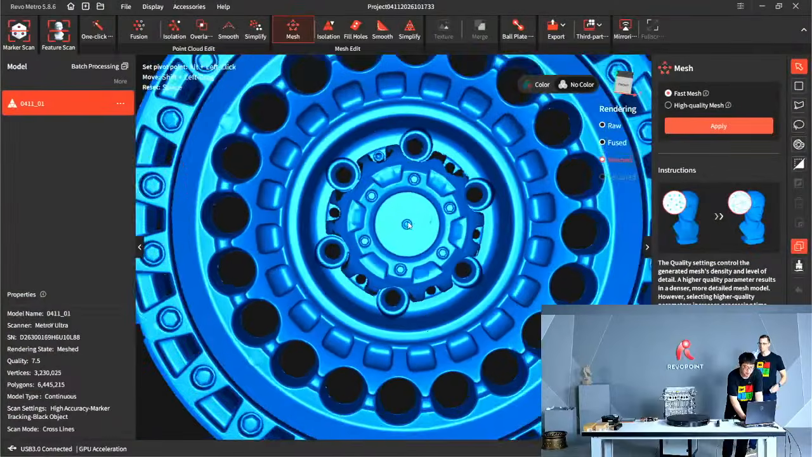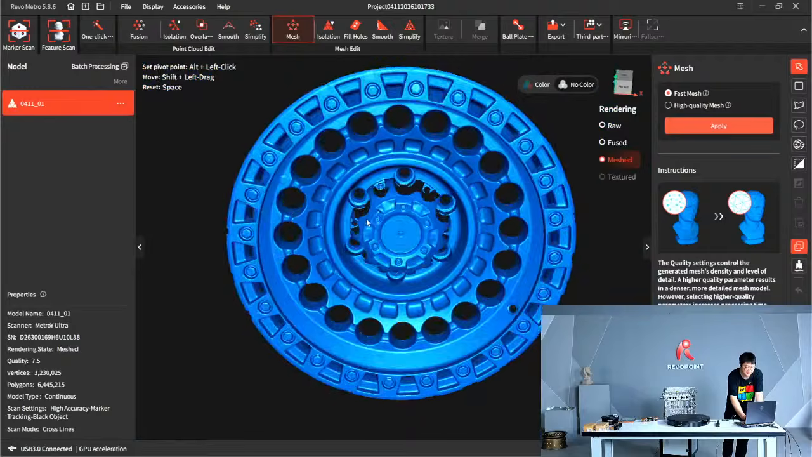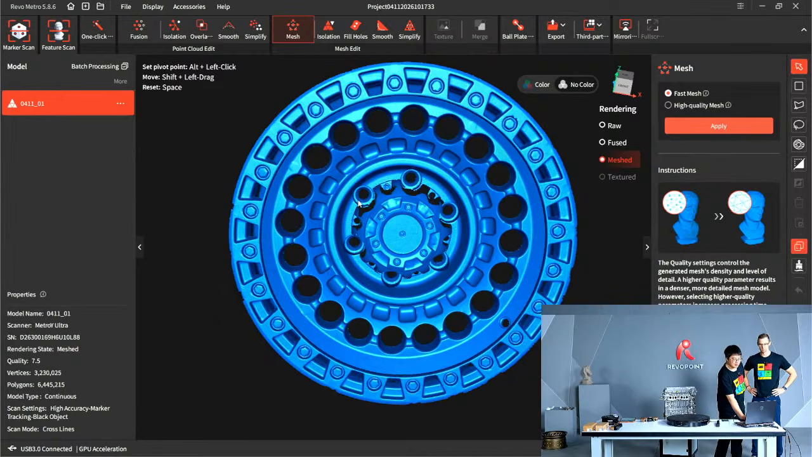Okay, a beautiful wheel hub. See the screws here. Dark and shiny, ladies and gentlemen. Looks awesome.